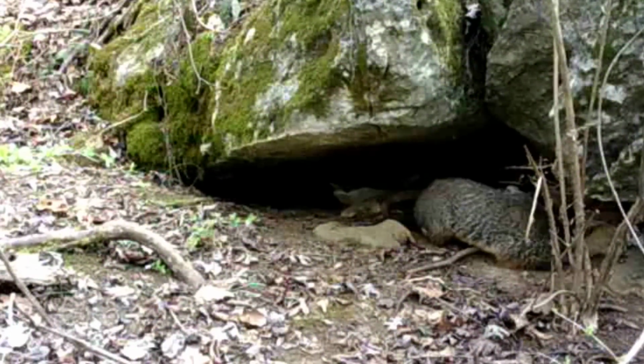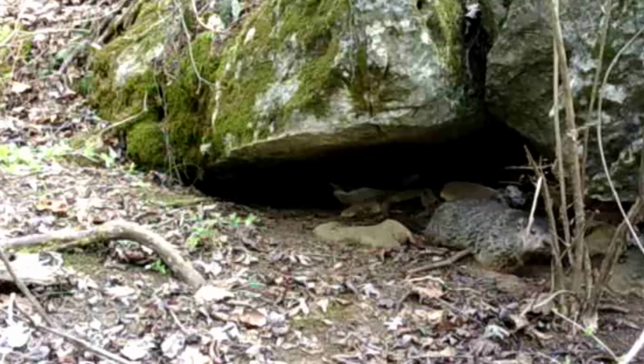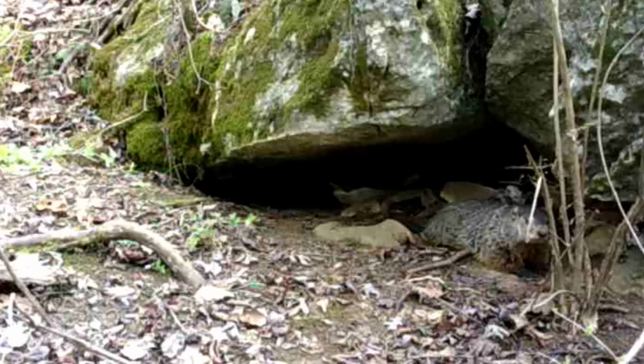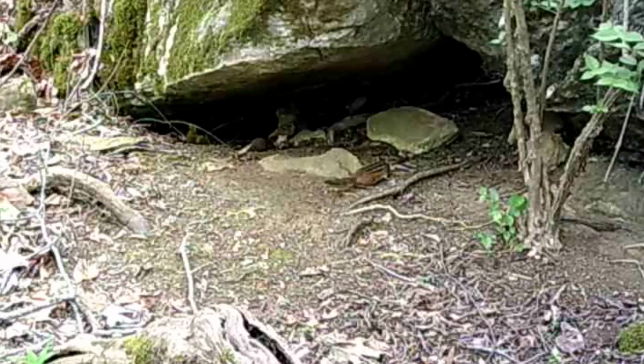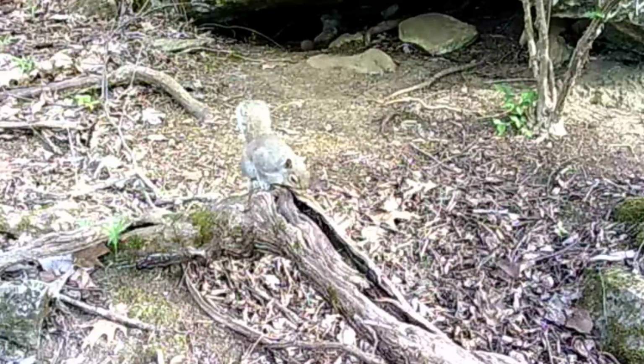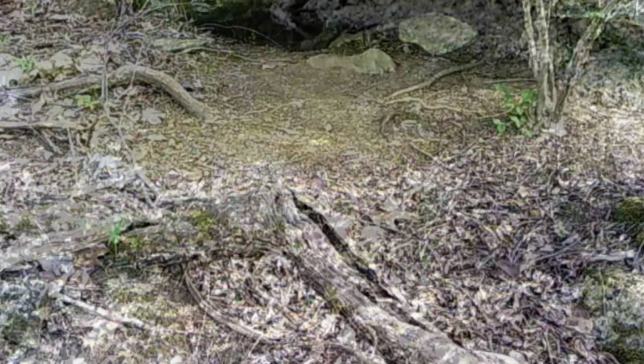And at the rock, old Dirty Dan, he's just taking it easy. Why, he's got to change. Can't say to blame. That old ground squirrel, little old Chucky there, he's checking things out. And got another visitor, little squirrel, loves his perch.